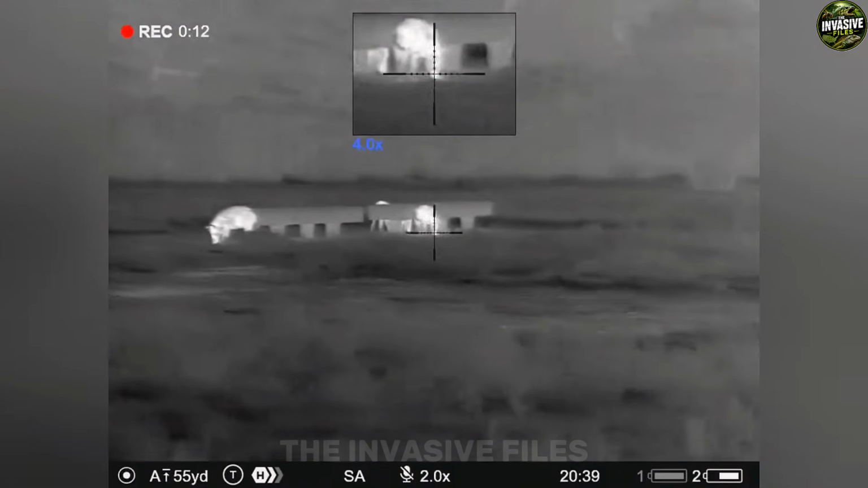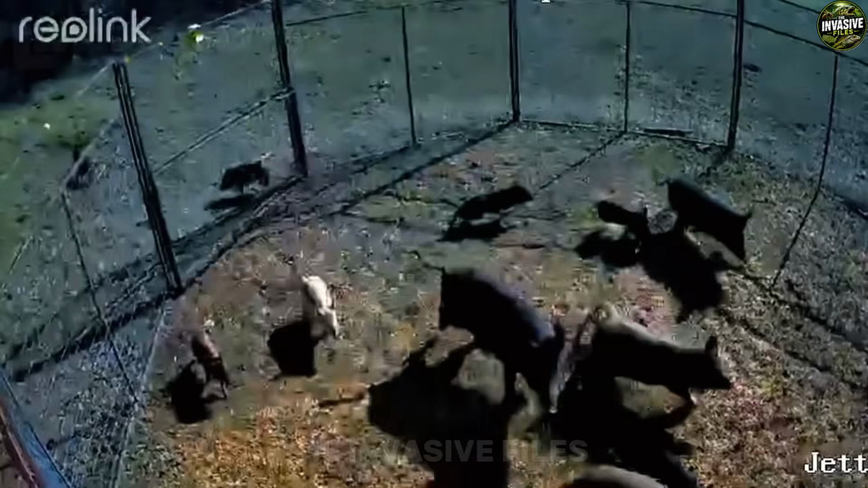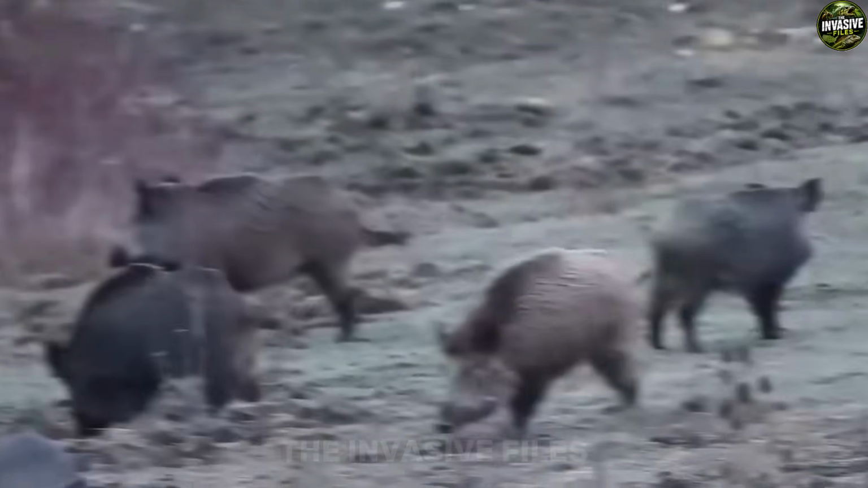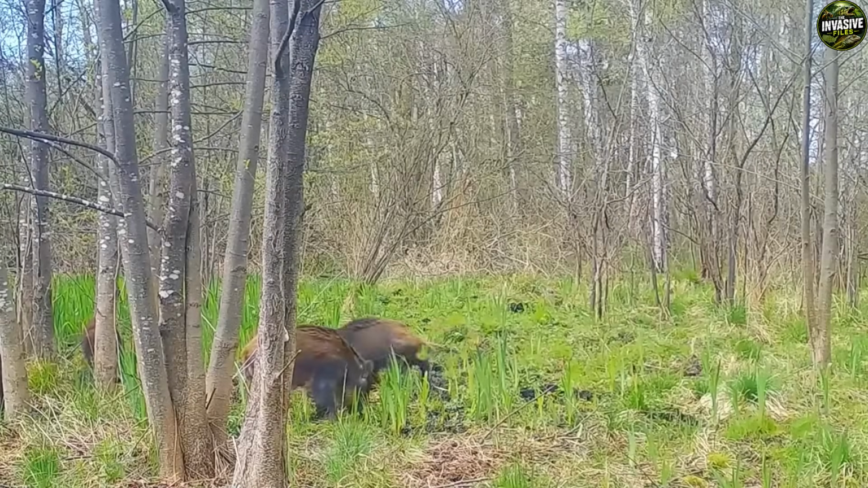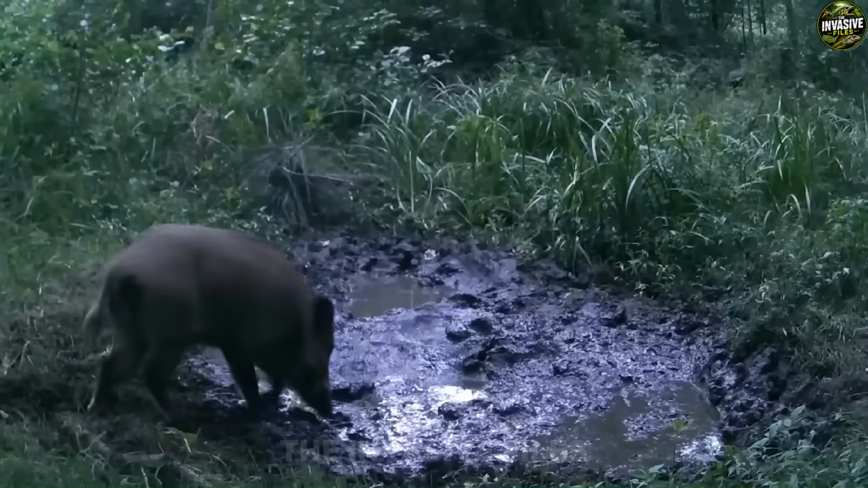Out here, catching 1 or 2 hogs with a dog or a standard box trap is worse than useless. If you spook the rest, those survivors turn educated fast. They learn your smell, they avoid open fields, and they start moving exclusively at 3 in the morning through thick oak brush. The only way to win this game is whole sounder removal. You take out the entire group in one single move, or you do not bother at all.